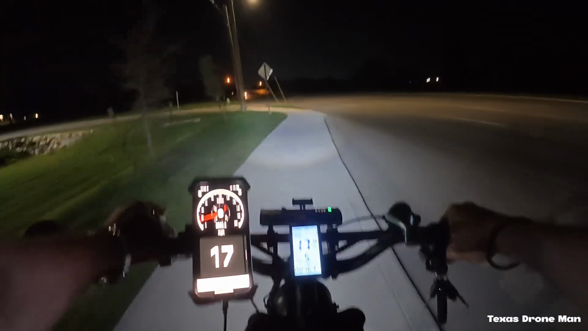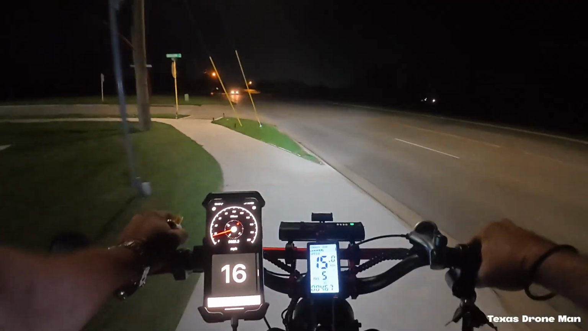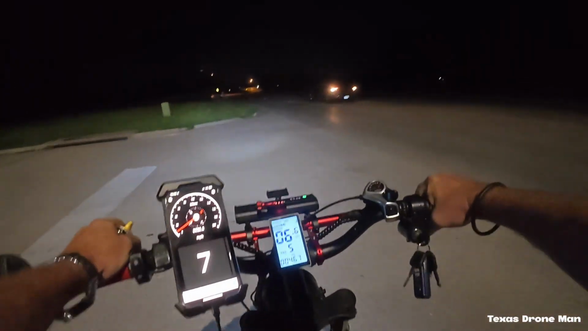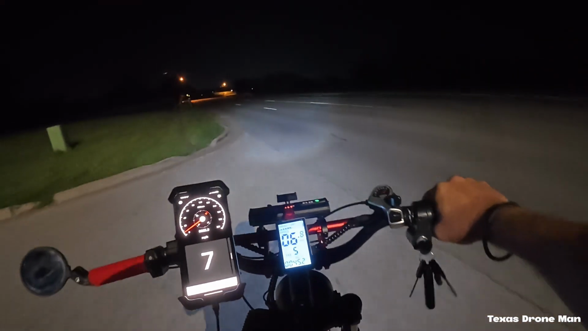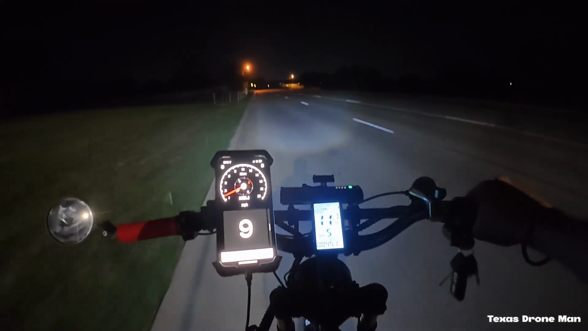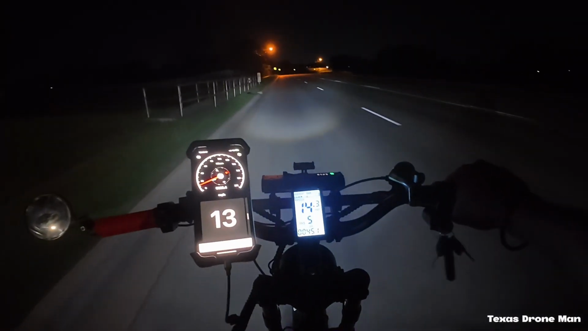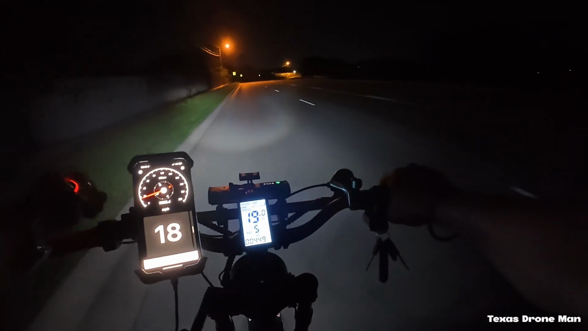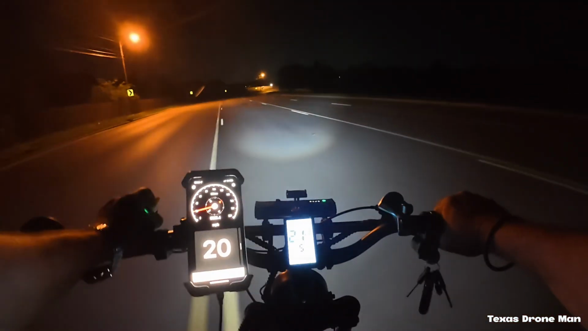For a little while at least. Ooh. Well, there ain't no sidewalk. I forgot. This is that grass patch. Stops for about 50 feet and then starts right back up again. Yeah, there ain't no cars coming.